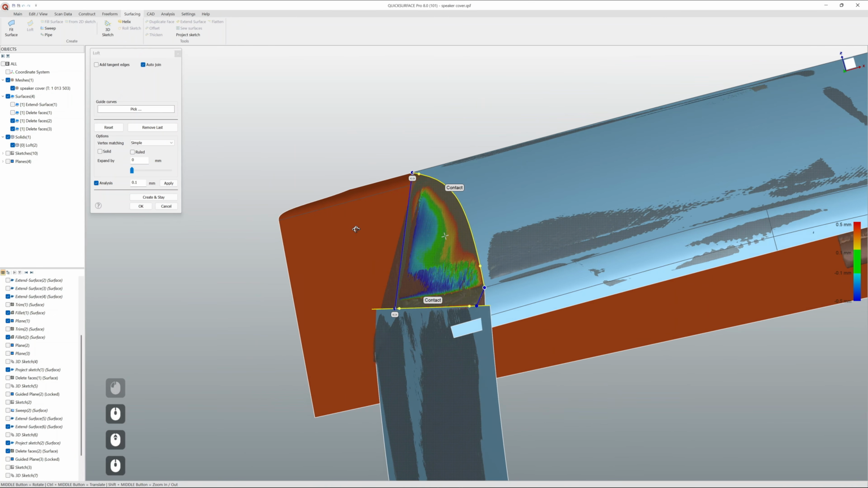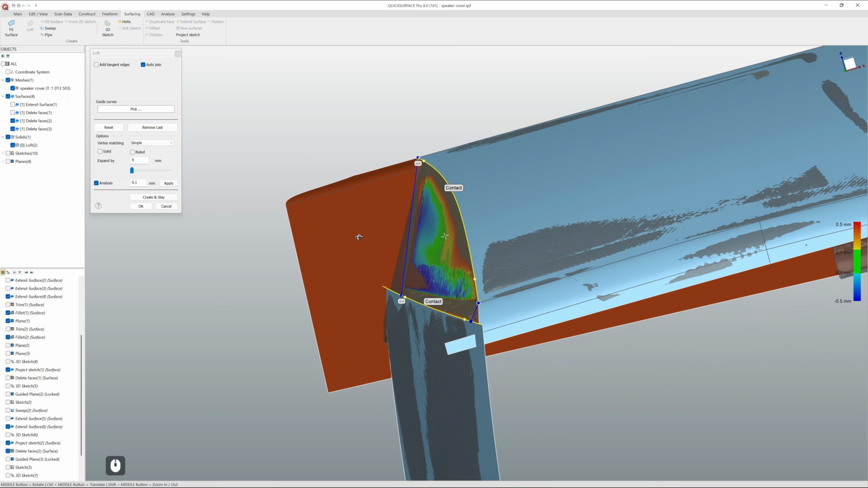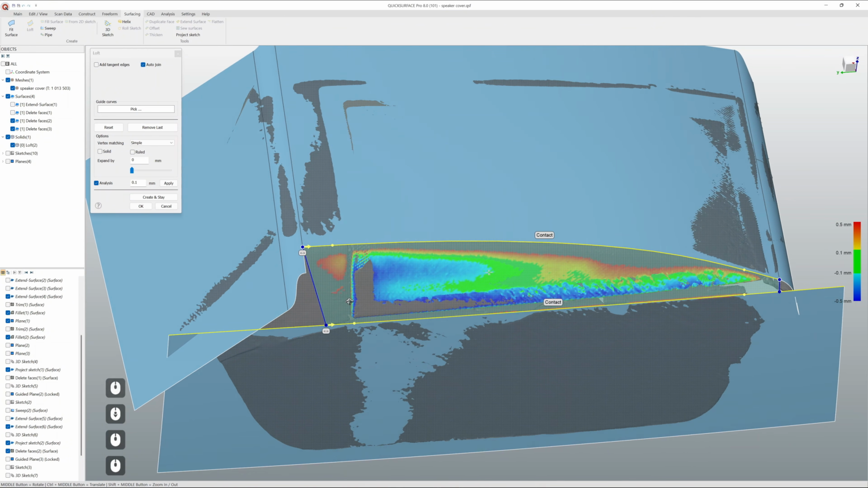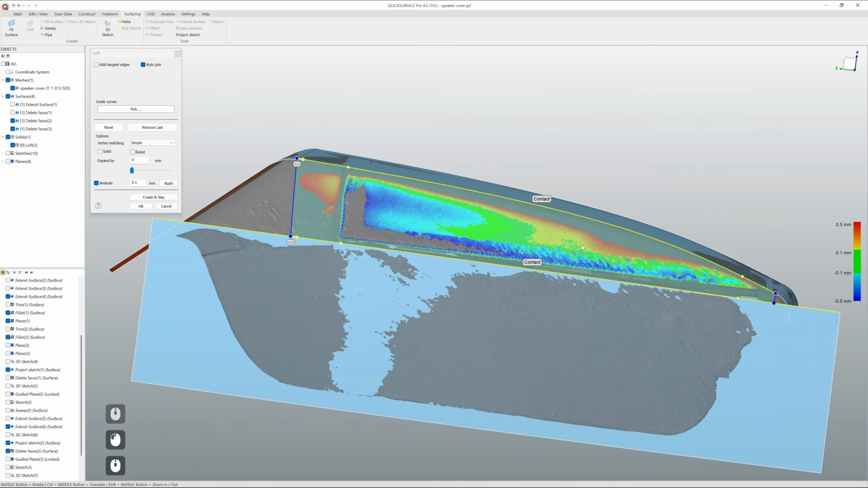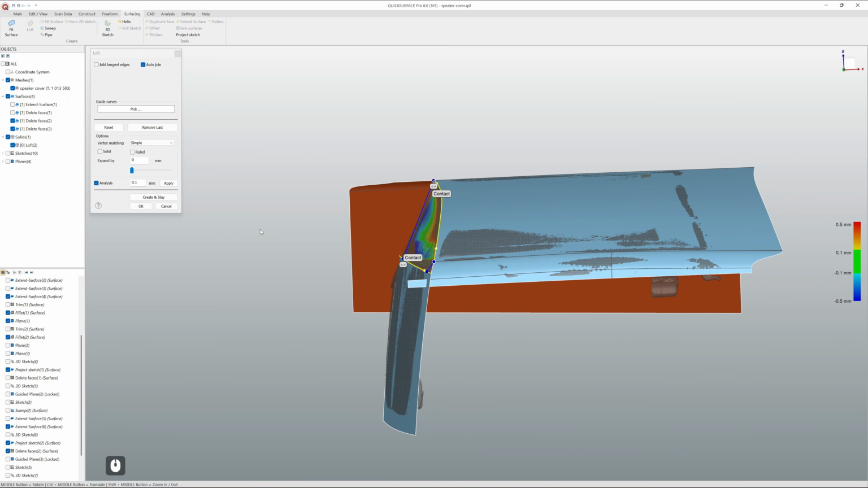So again, deviation analysis shows it's pretty good. It's not super perfect, but again, we have to remember that we're dealing with really damaged part, so probably this might be as a second option how to deal with this.